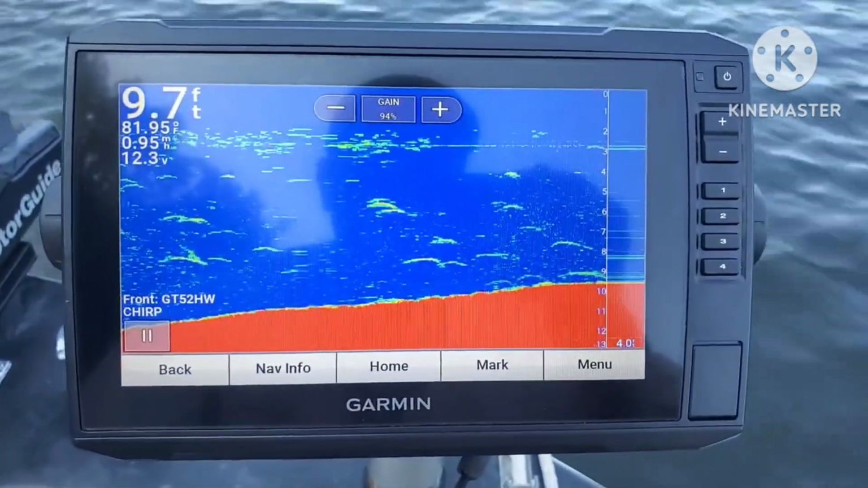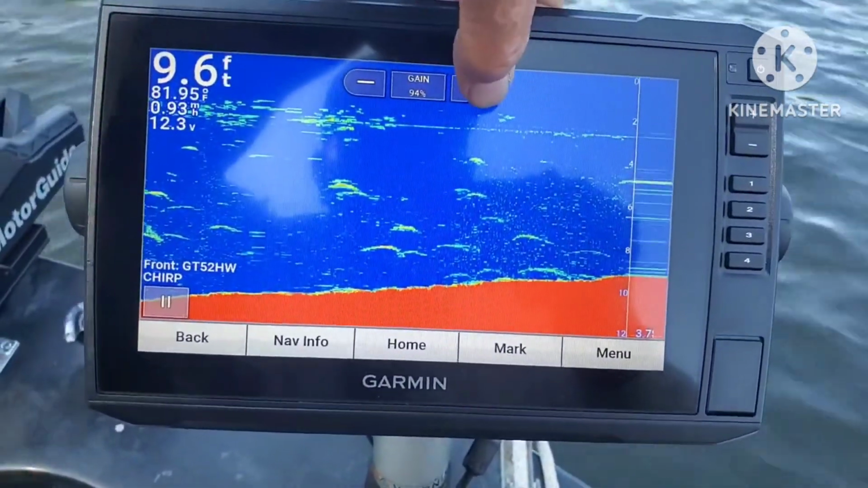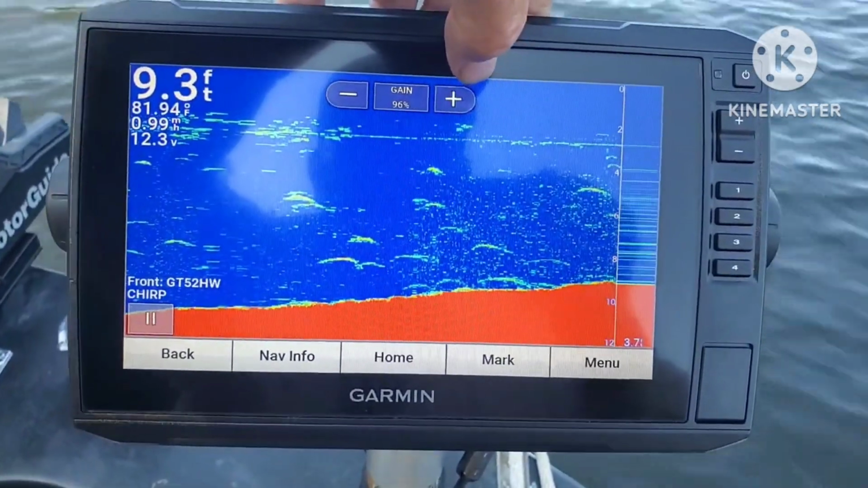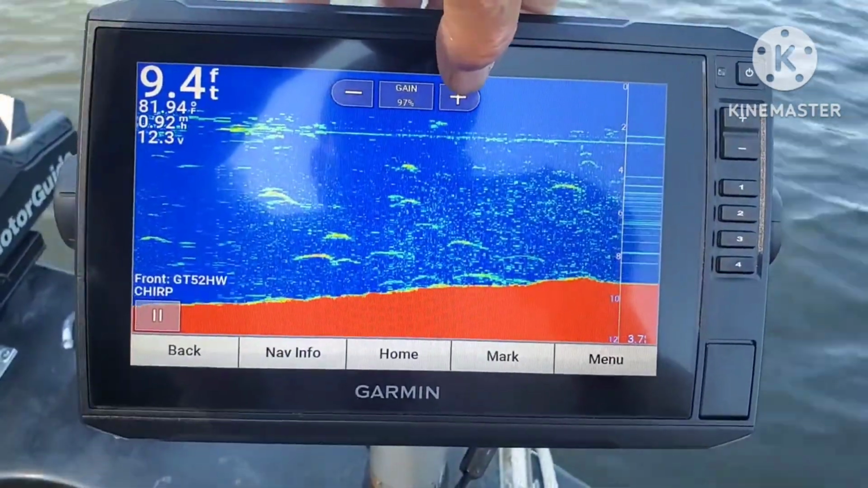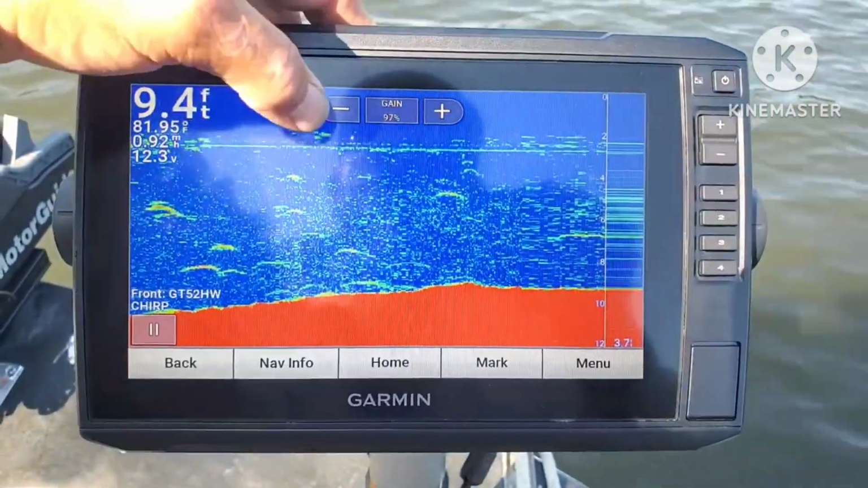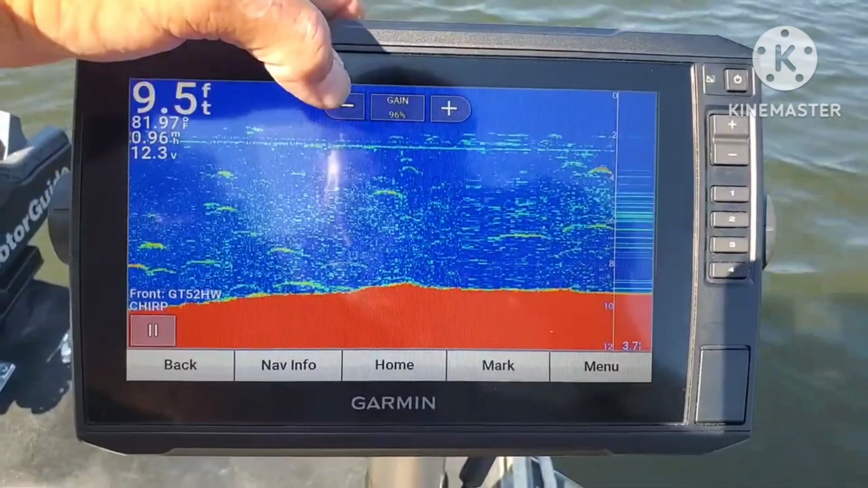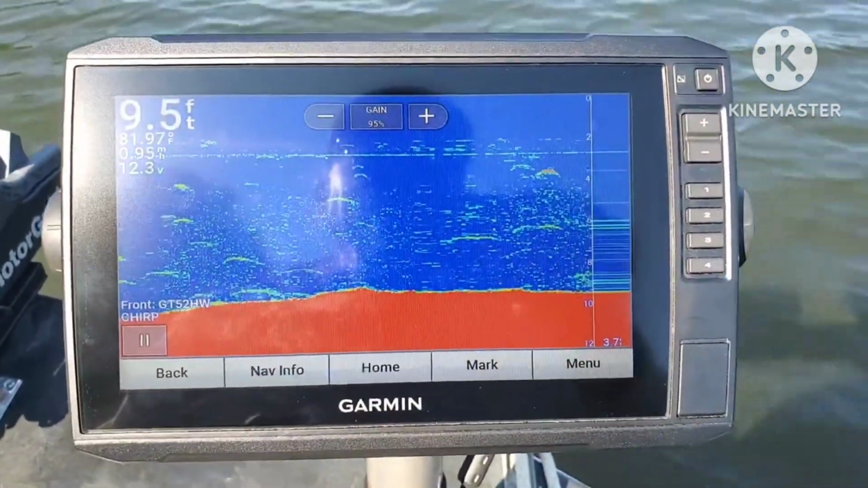Okay, so we have interference set at low at 94% gain, 95. See slight changes, but it's not terrible. Go back down 96, 95. That's not bad.